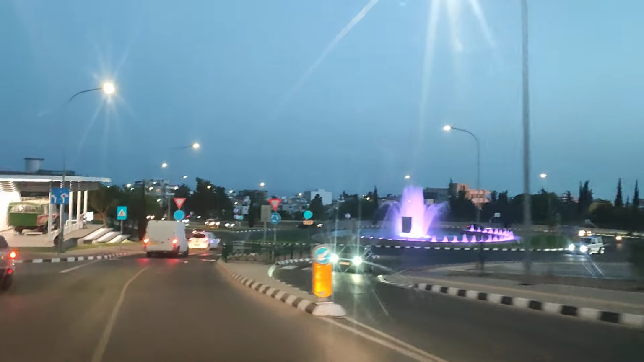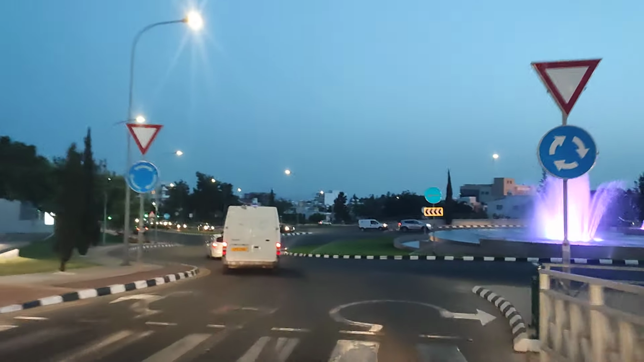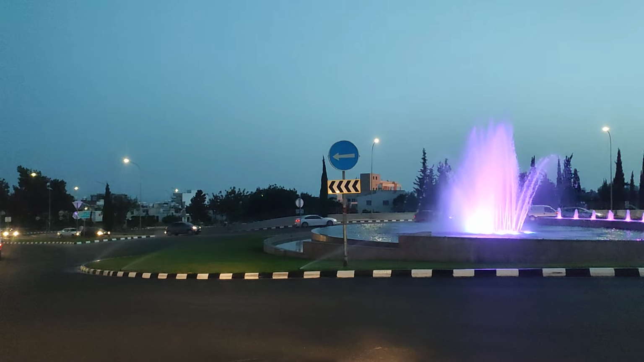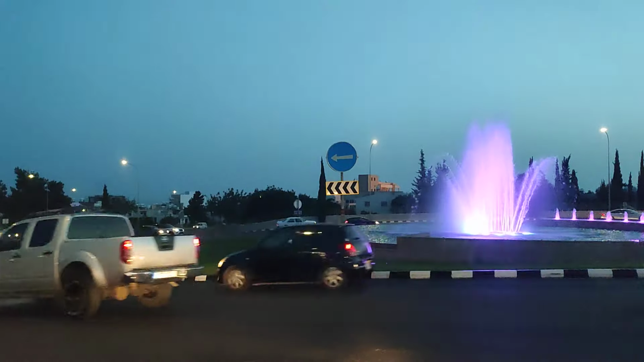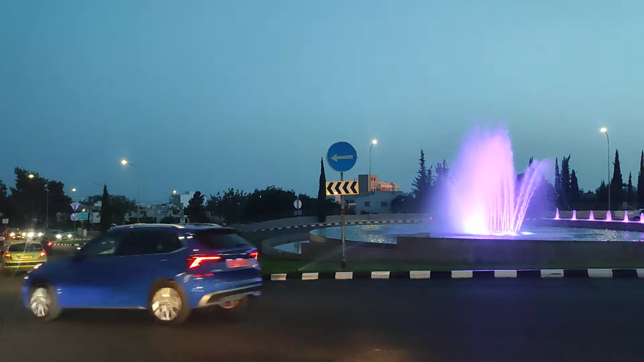So there it is. There's that roundabout shooting its stuff, and it's in, well, a movie colour. But if you stay here long enough, it does change colours. There's like little lights in the water, isn't it? But don't worry, they're not wasting water. It's all pumped round and recycled. And now we found the traffic. Now we know where everyone was, isn't it?